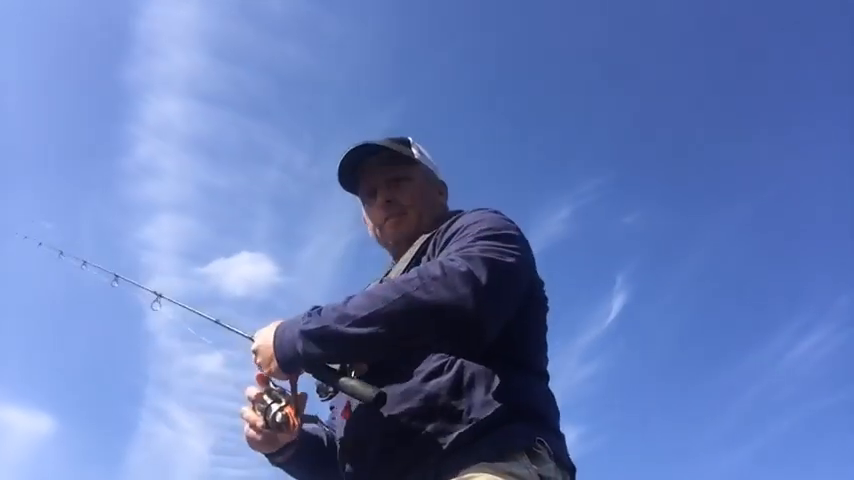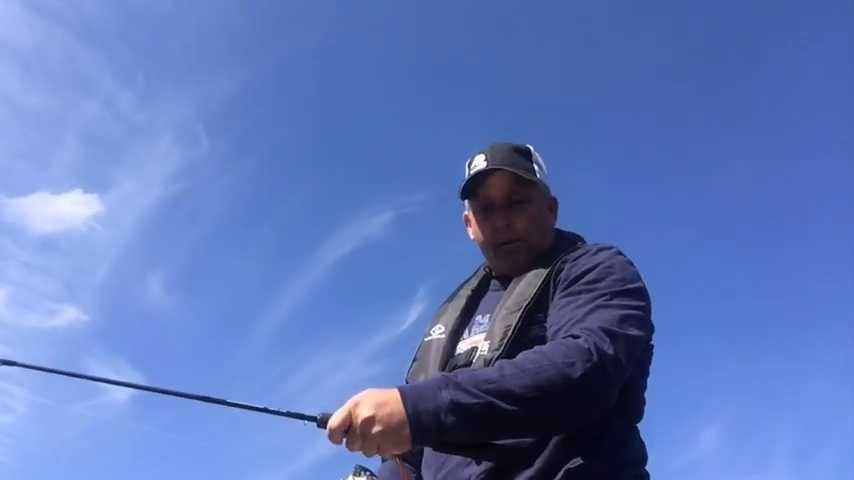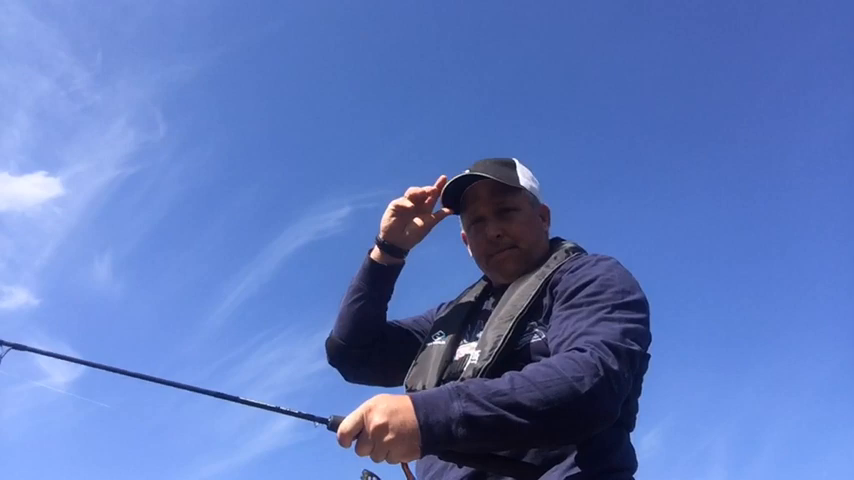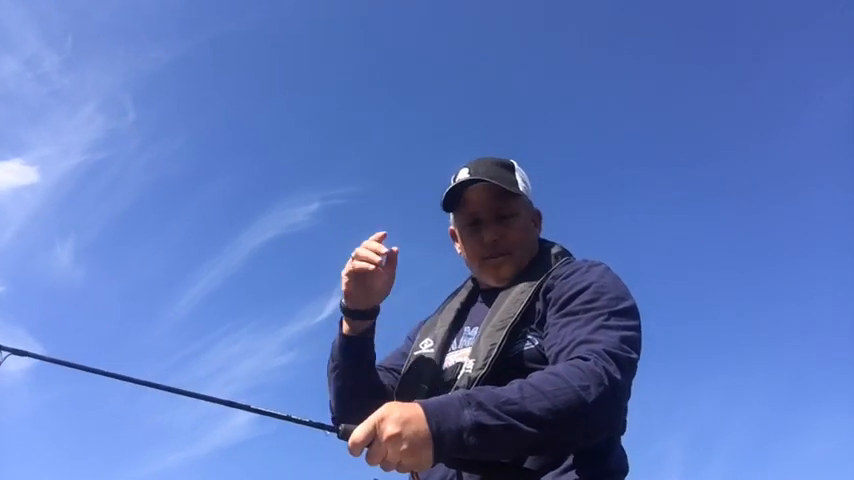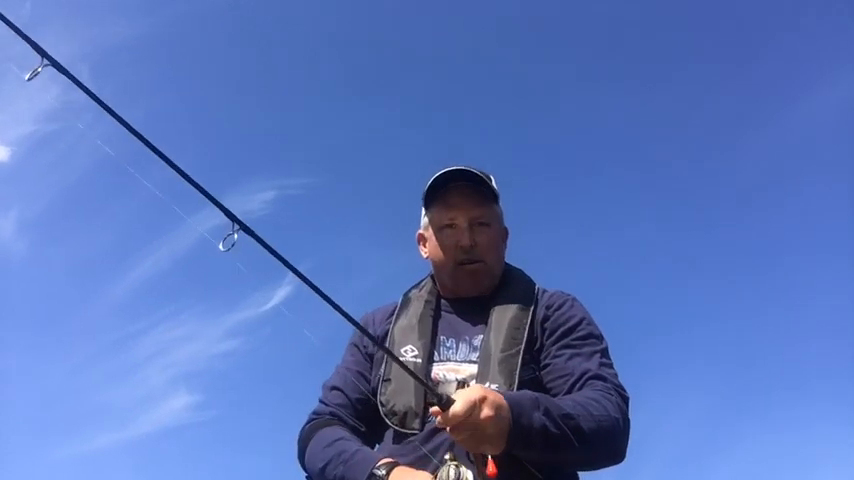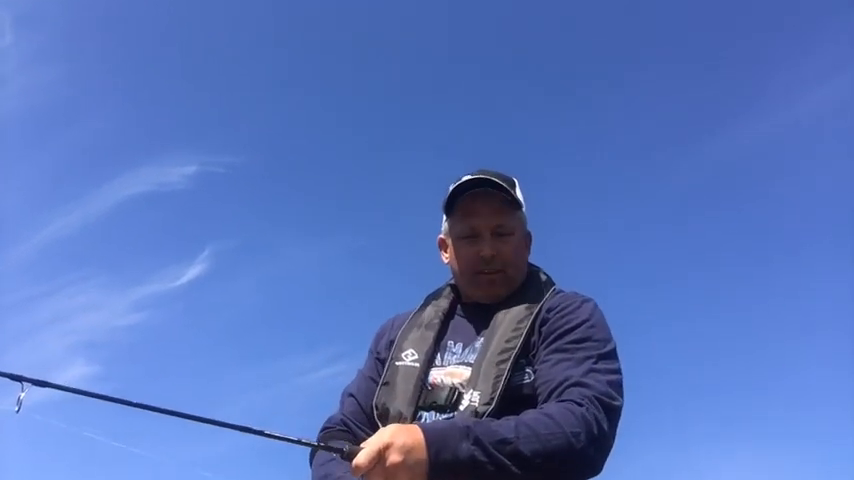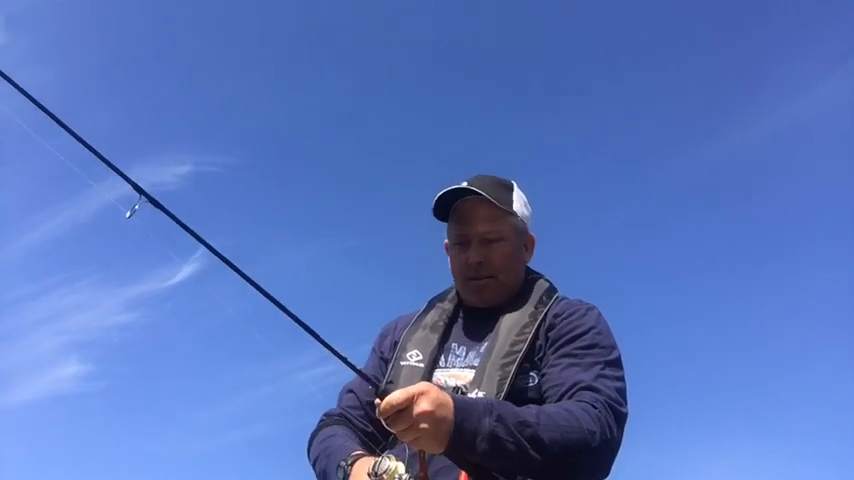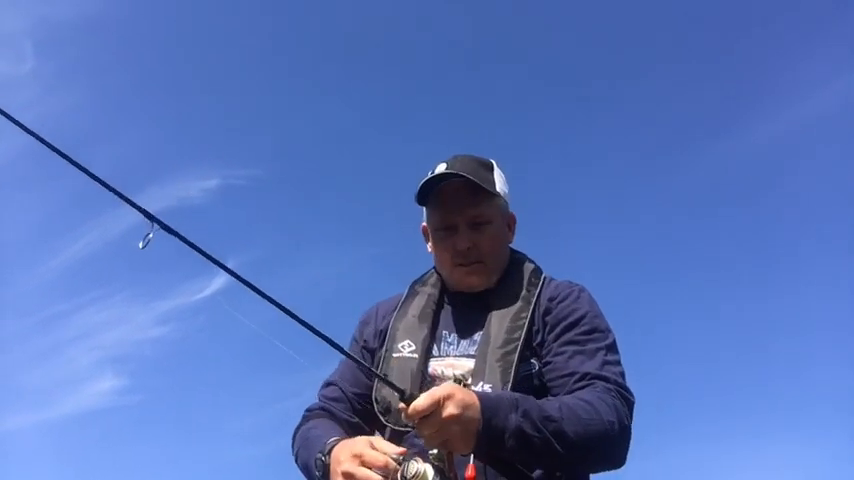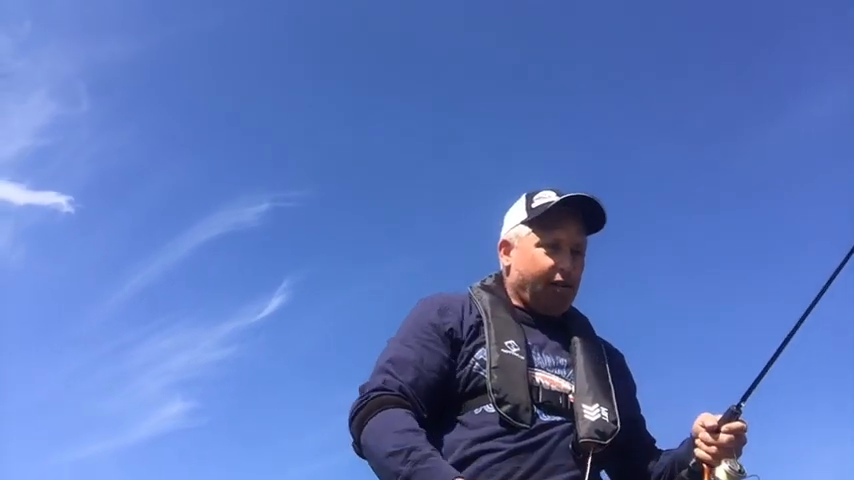I'm gonna pitch out over here. All right, I should have got pitched out about 20 foot or so. Okay, I'm starting to see them. I'm gonna stop right here. Starting to see them. Come on fish. Let me get dropped right down here.